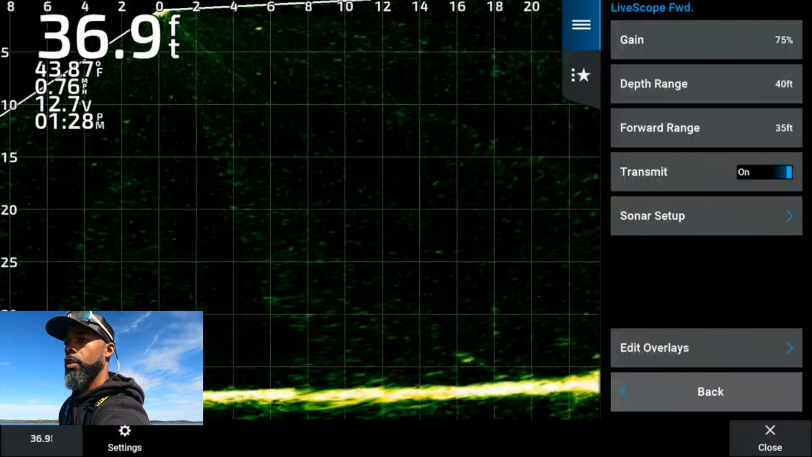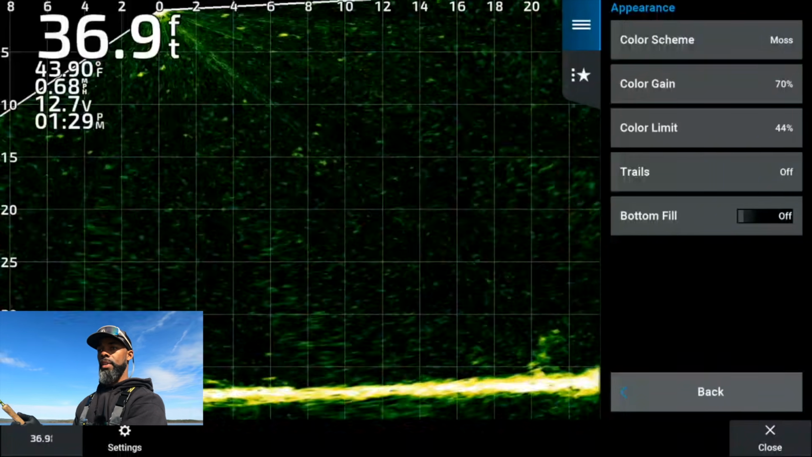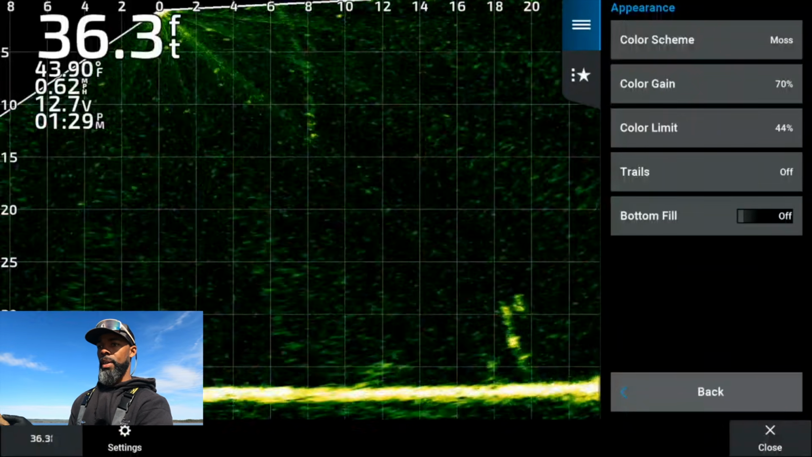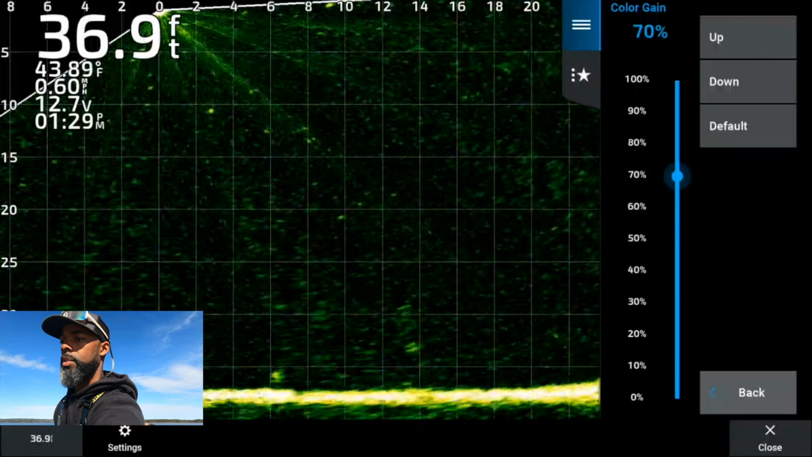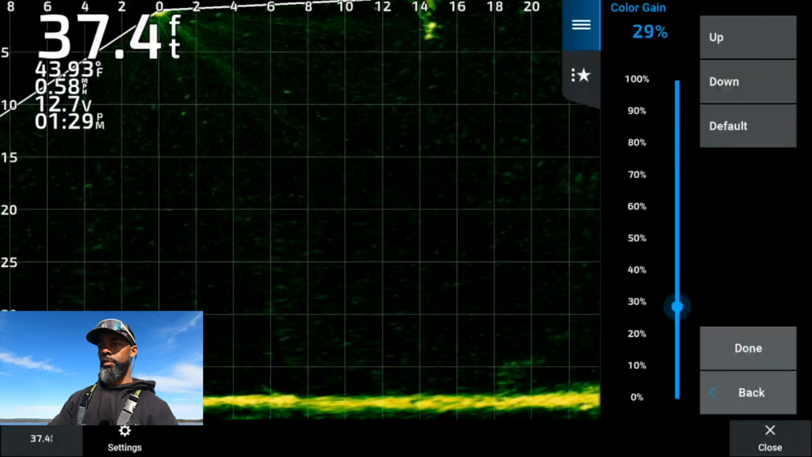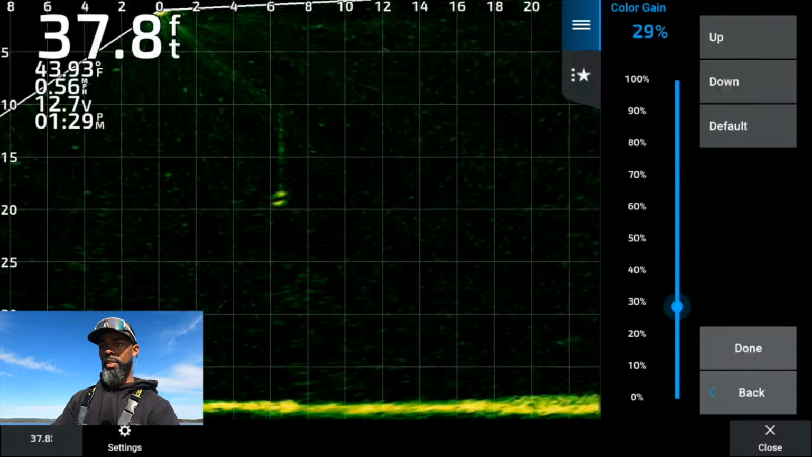Right here, let's play with color gain a little bit. I want to show you the benefit of setting your color gain up a little bit higher. As I said, my color gain is set at 70. See how bright that bait is as it falls? All right, I'm going to bring that back in and adjust that color gain. I'm going to take it down to 30, 29. The bait is not quite as bright. It's still bright, but you've filtered out a lot of the extra sediment and everything.